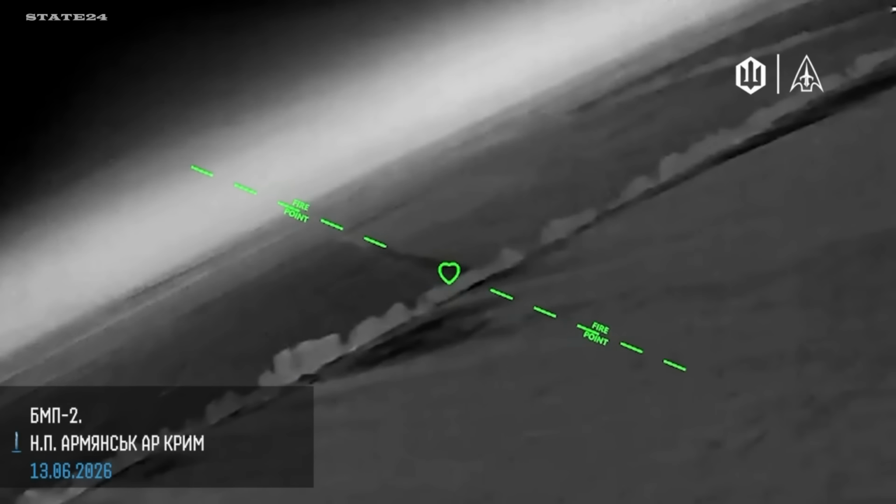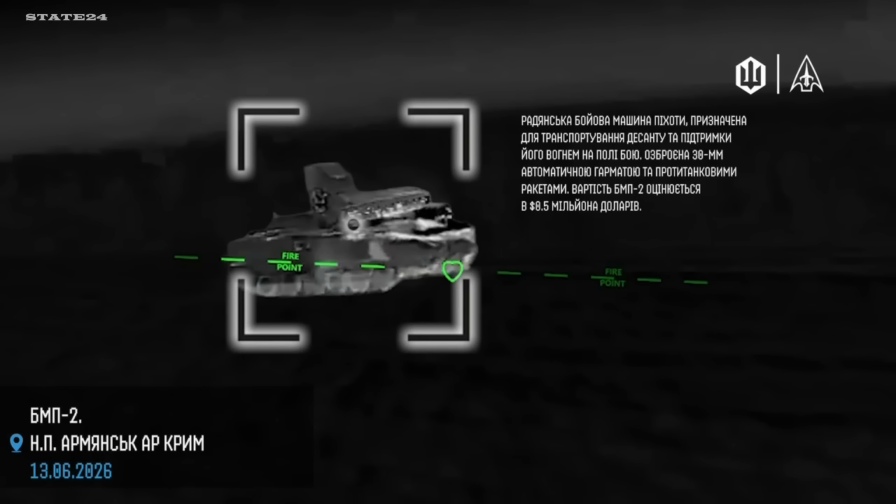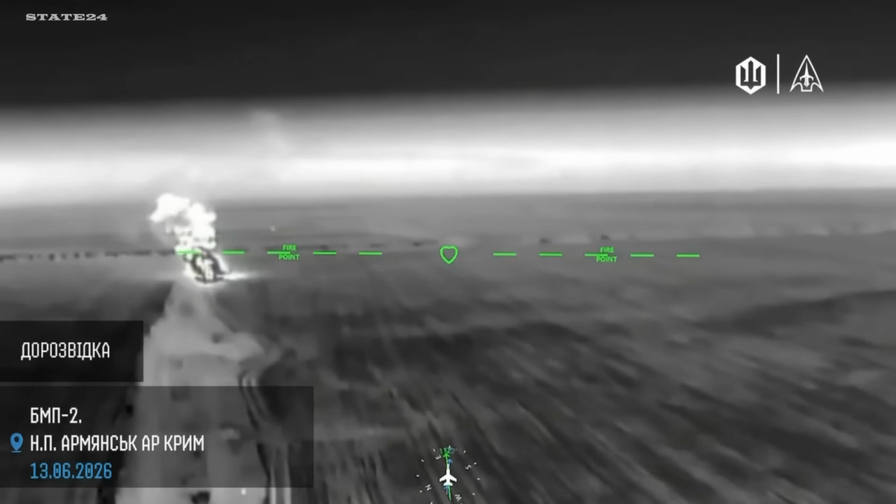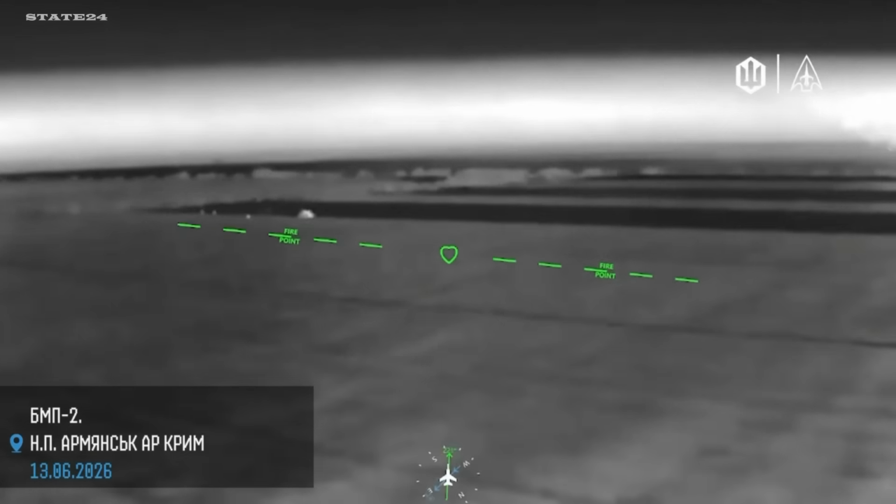2 Russian BMP-2s destroyed in Kherson region. These aren't just vehicles. They carry troops, they provide fire support, they're the backbone of Russia's ground assault. Both hit, both gone. Crew inside. Russia just lost its ability to push forward in this sector, and it's not getting these back anytime soon.